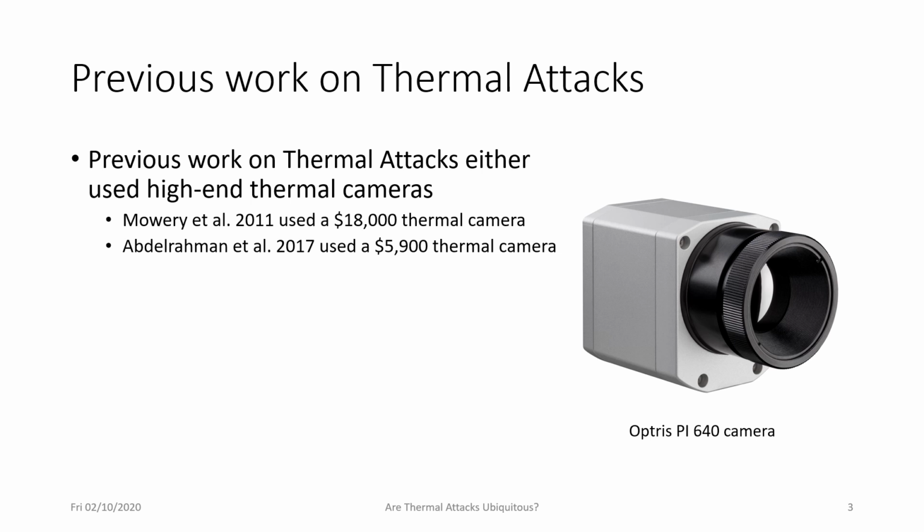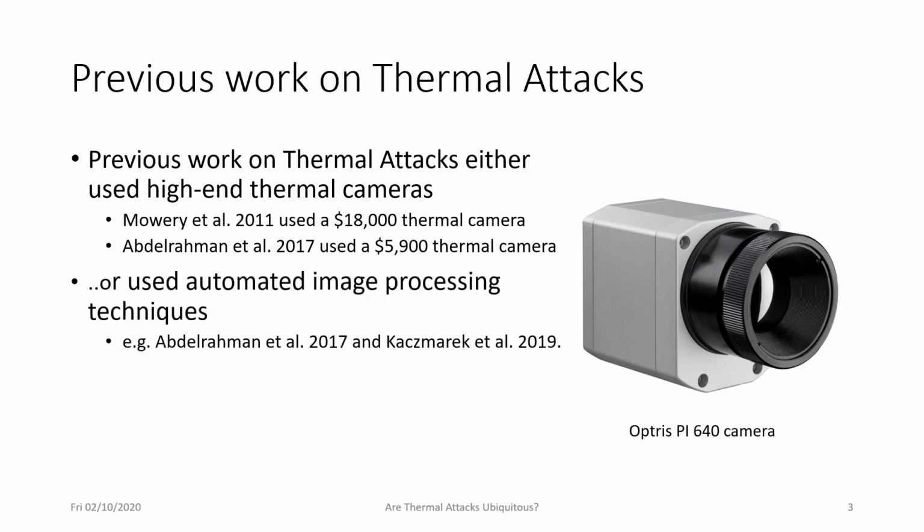So they either use high-end thermal cameras that are expensive, or they used automated image processing techniques. For example, the work by Abdurrahman et al. and the work by Kaczmarek et al. used automated image processing techniques that analyze the thermal images and try to infer the passwords from them. The aim of these works was to show that if a thermal image is taken of a surface on which a password was entered, be it a keyboard or a touchscreen, it's possible to use image processing techniques to infer what the passwords are.